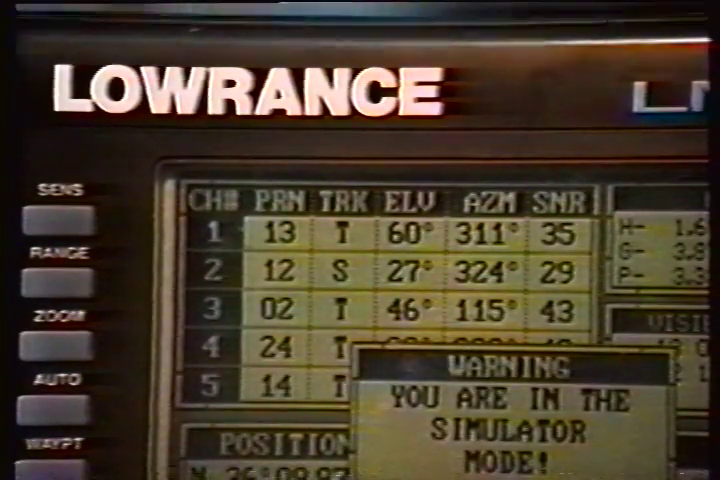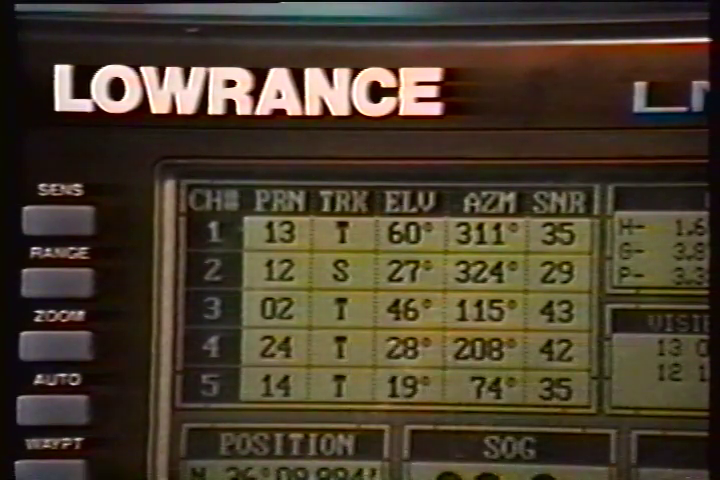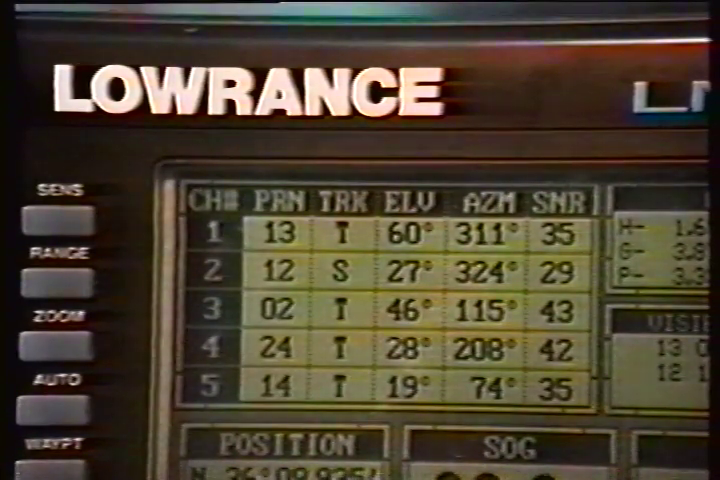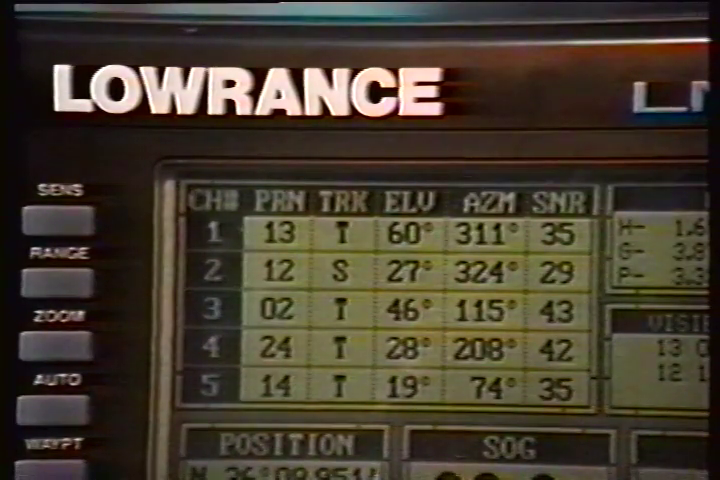Every satellite in the constellation has a number assigned to it called the PRN. The PRN is the first number in the channel's row. TRK stands for track. If the LMS 350A is tracking the satellite, then a T is placed in this column. If the LMS 350A is searching for the satellite, then an S appears.